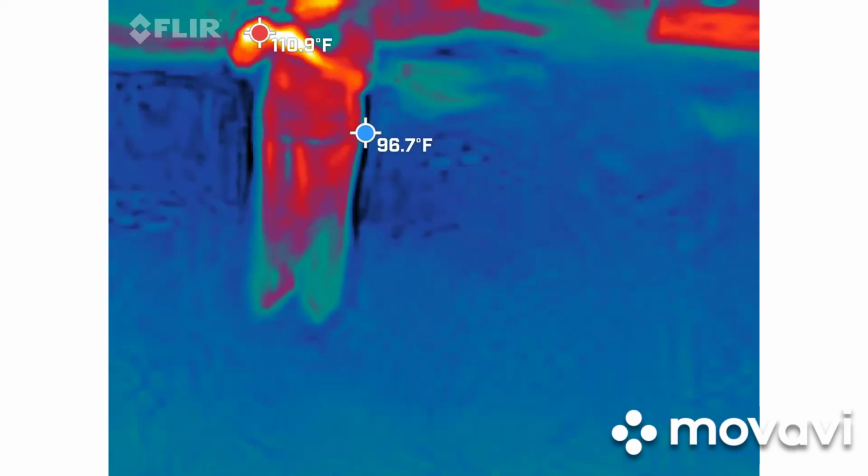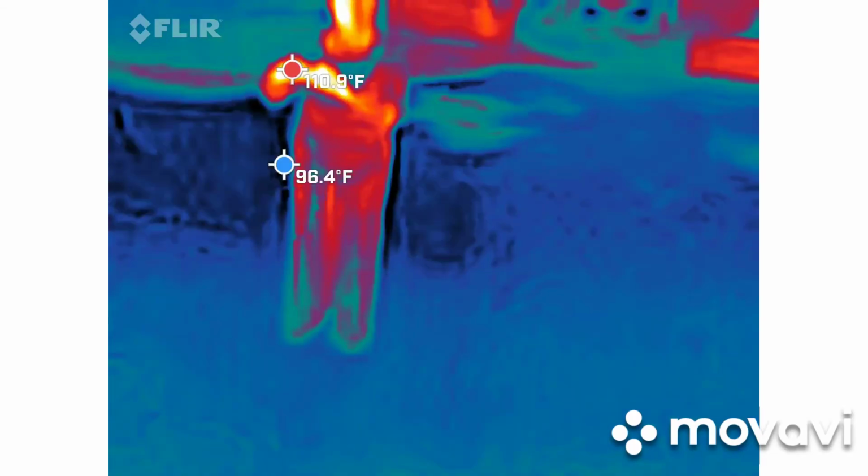You see all the little red dots that come up? Sorry, I'm putting smoke on your face. Oh, you good? But that's what I'm looking for, and that's where the lasers are going to show up.